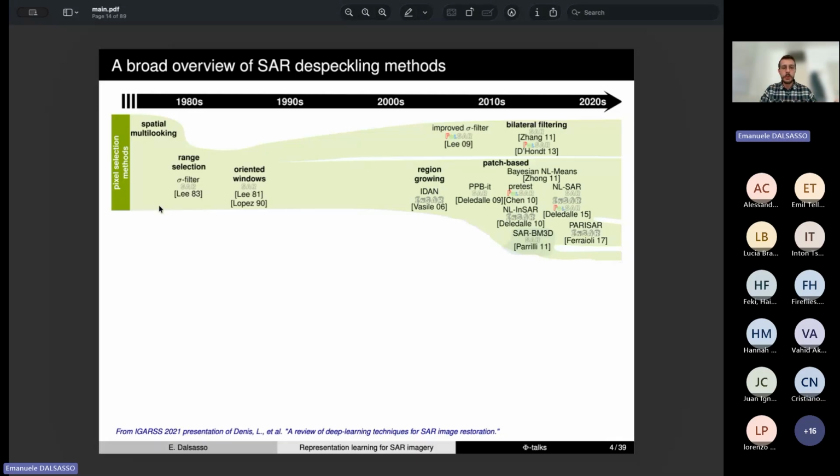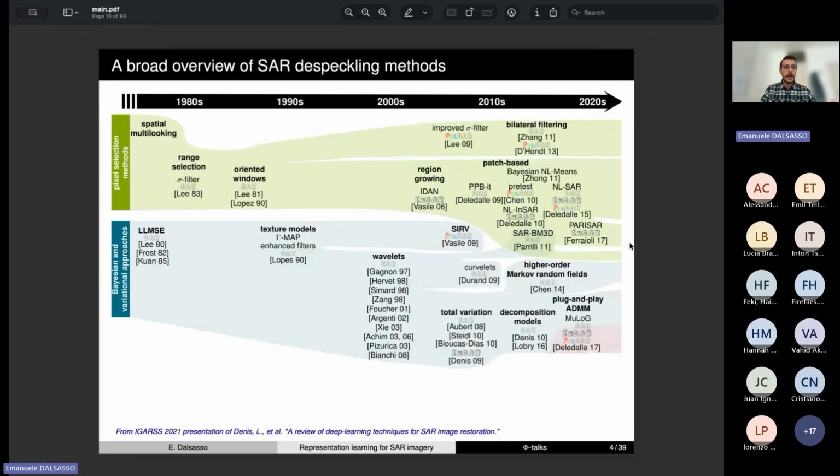The first, more basic methods consist in averaging pixels within a window of a fixed size, and then those methods have been refined into more sophisticated patch-based methods where similar patches within an image are averaged together to reduce the fluctuations linked to the speckle.